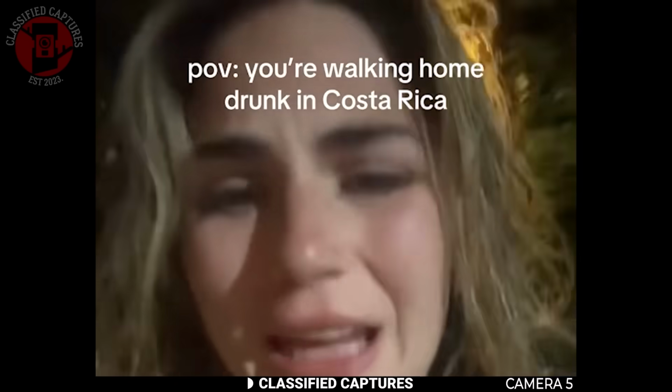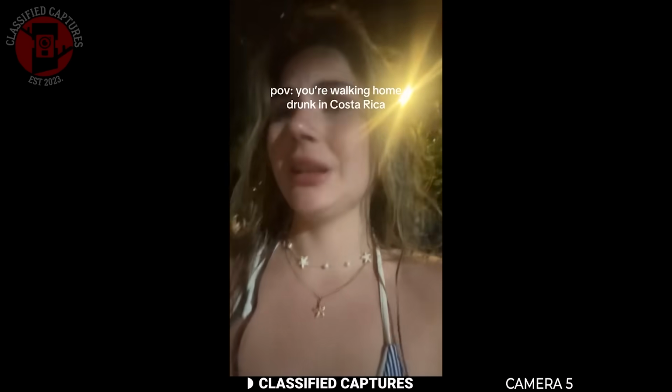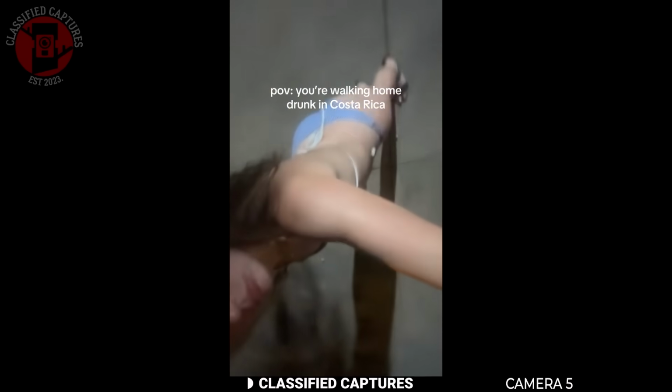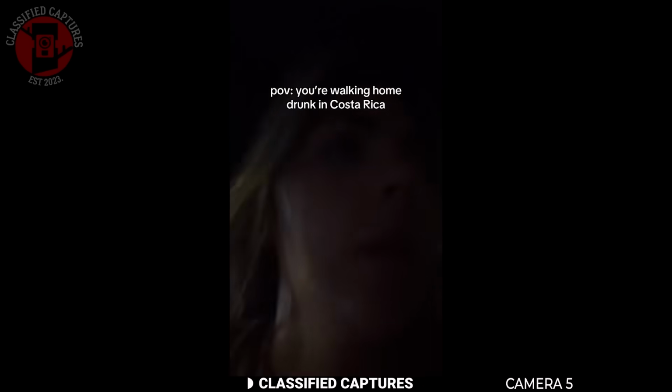This woman goes by the name of Grace. In the video, she's wearing a bikini, walking alone down a quiet street at night, filming herself as she heads home. Grace was in Costa Rica, returning from the beach after what looked like a fun day. She had likely had a few drinks and was just vibing. But at some point during that walk, she started to feel uneasy. Something about the air shifted and her instincts kicked in. She pulled out her phone and began recording, and that's when it happened.